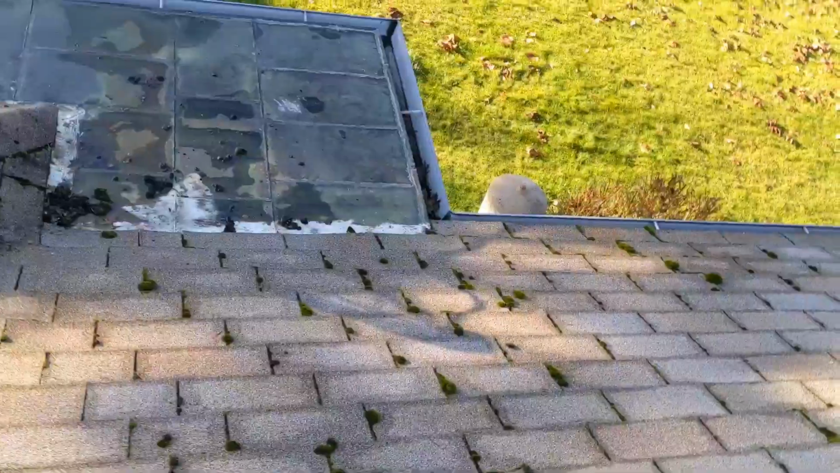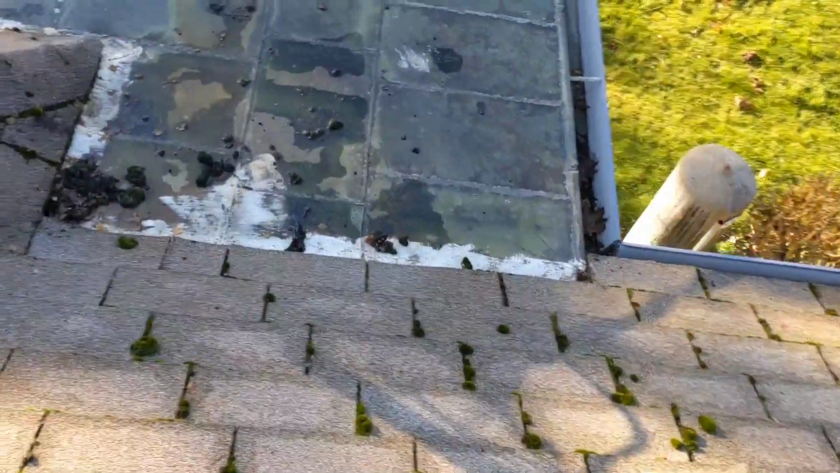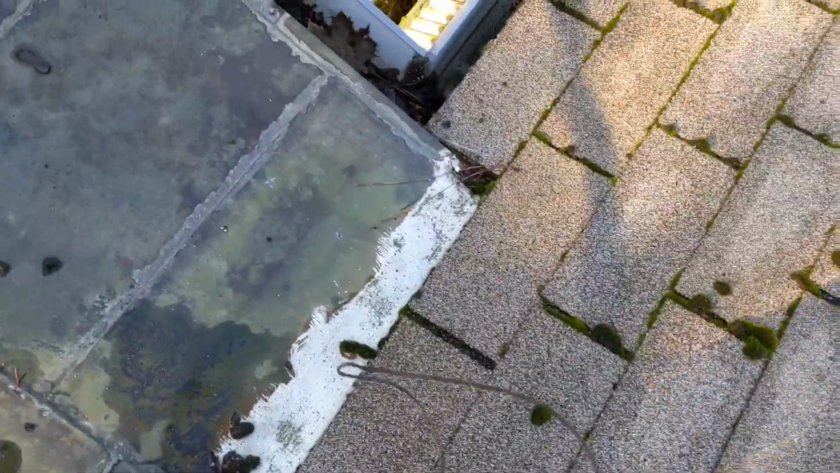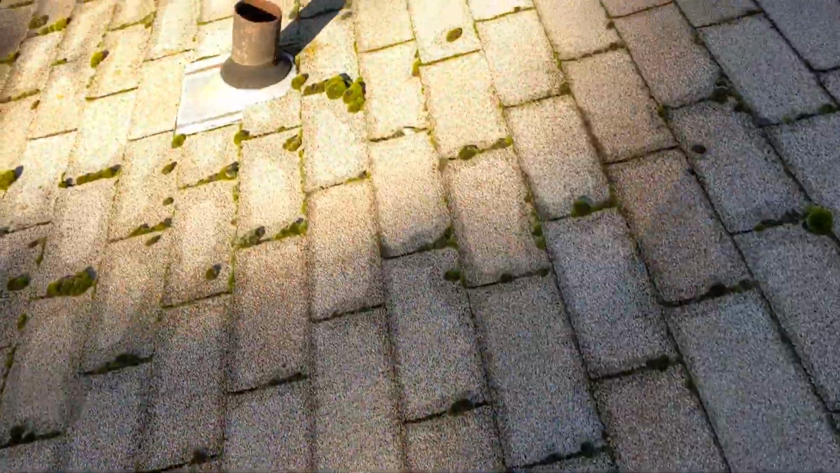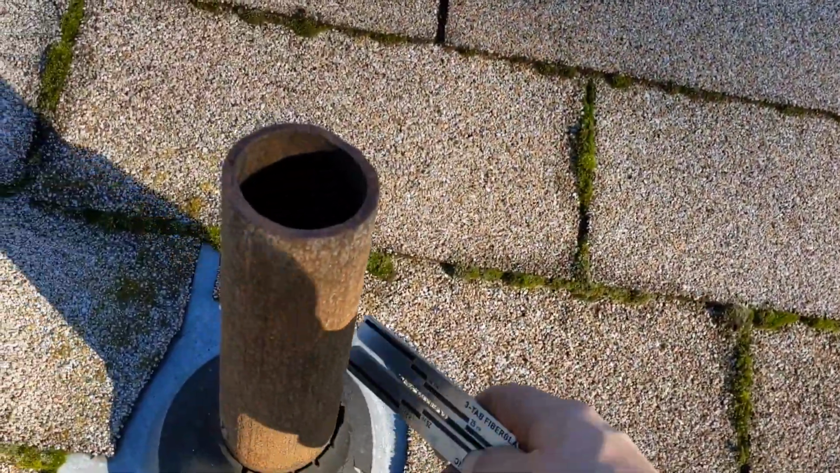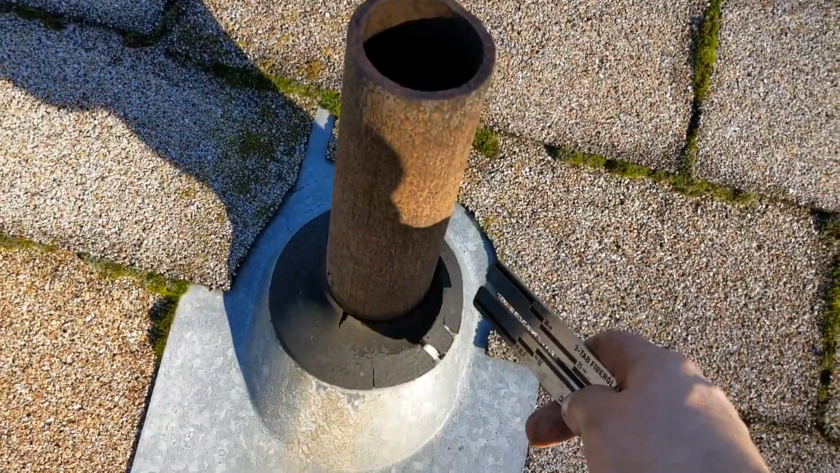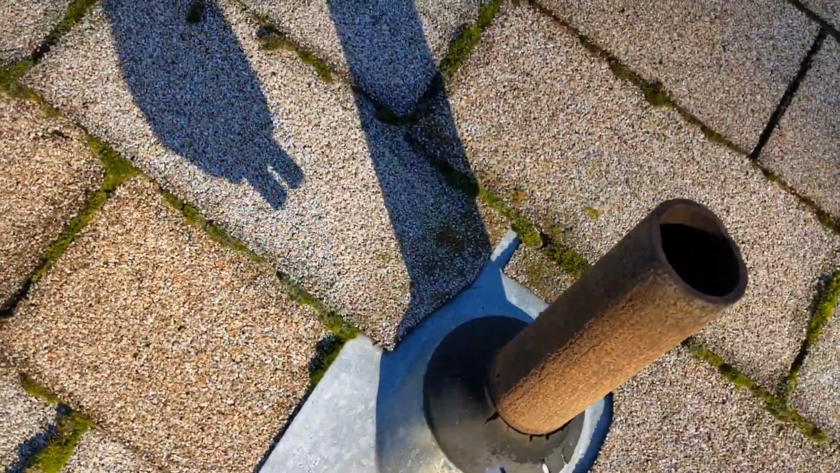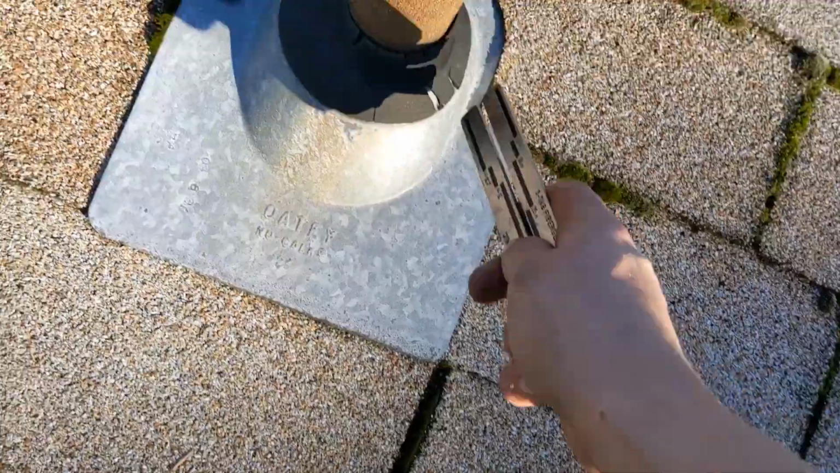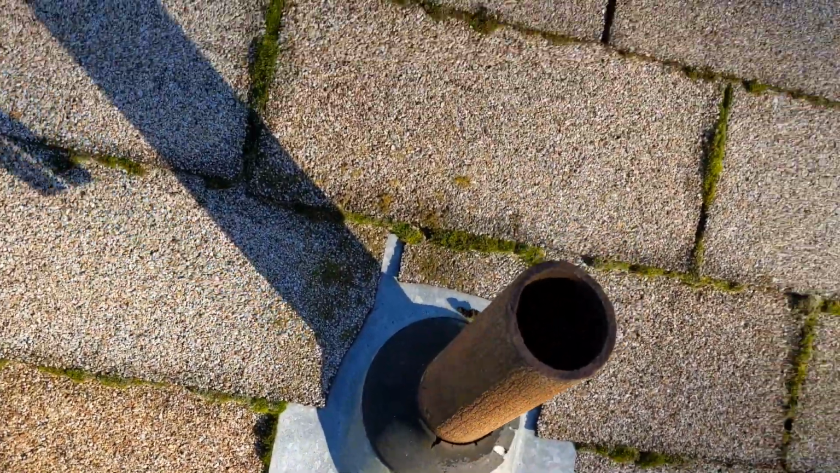These flat areas of the roof appear to be in pretty good condition. Looks like they have a sort of tile on there. It's very interesting. Again, you can see cracking around this pipe jack. This can be easily fixed. You can see this is deteriorating quite quickly. Water's getting in there. And I actually noticed by that sheet of plywood, there's a little bit of moisture on it.